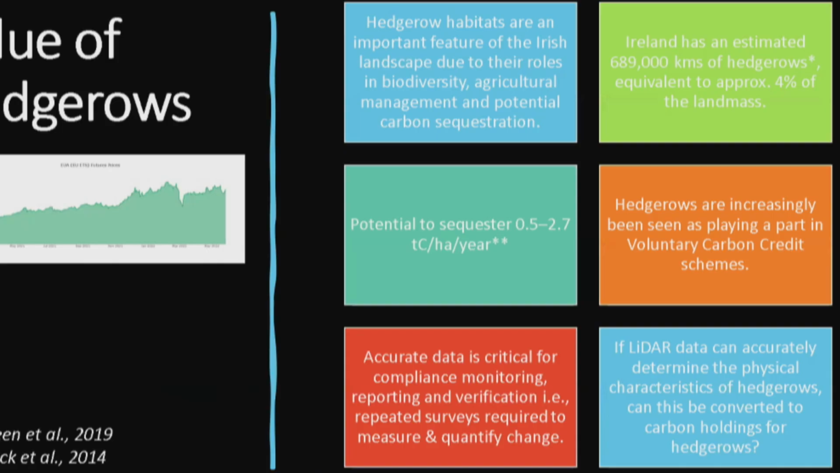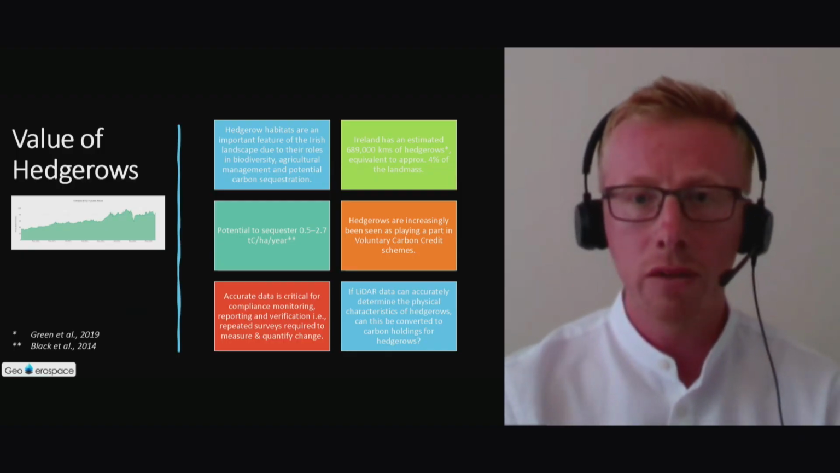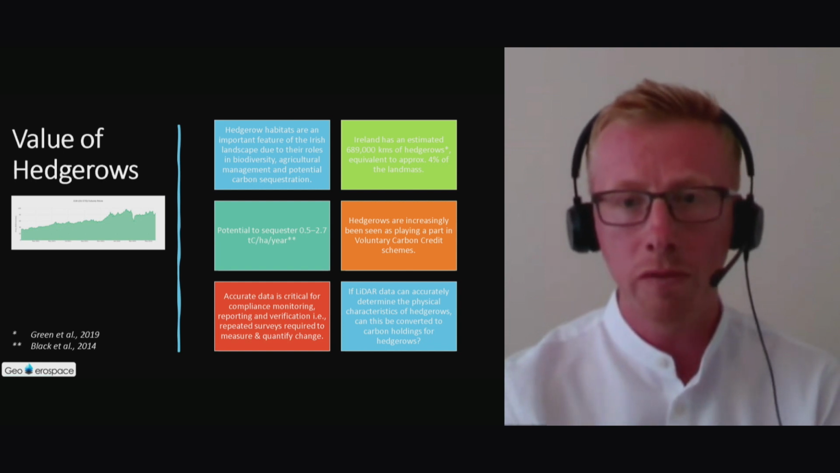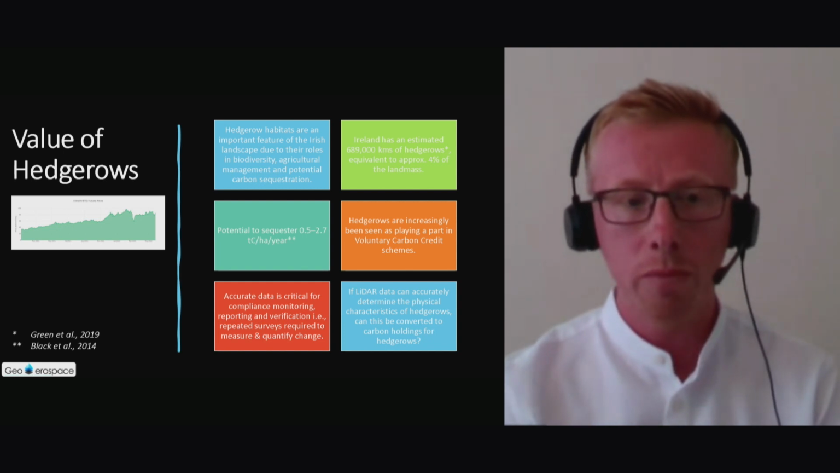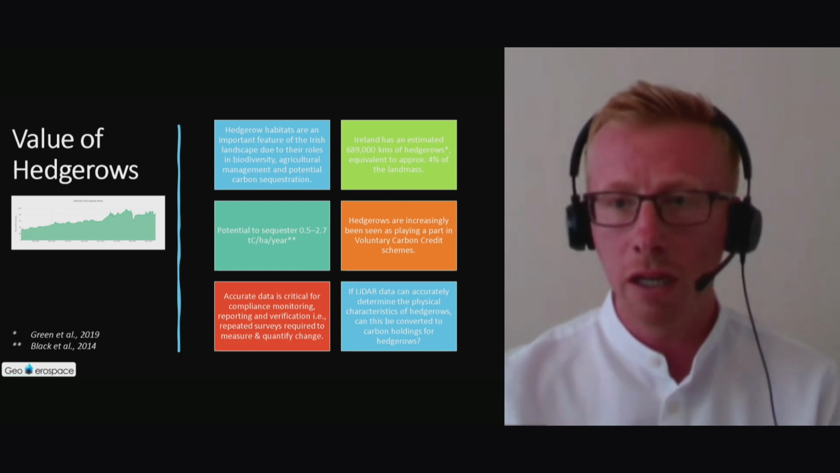But I'll quickly give you a summary. Why are hedgerows important? Hedgerows are a prominent feature, as I said, in the Irish landscape. They have an important biodiversity role, and from an agricultural management point of view and a carbon sequestration point of view, they're very important.